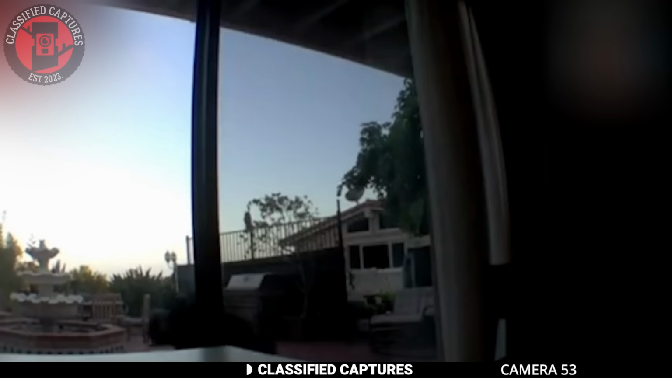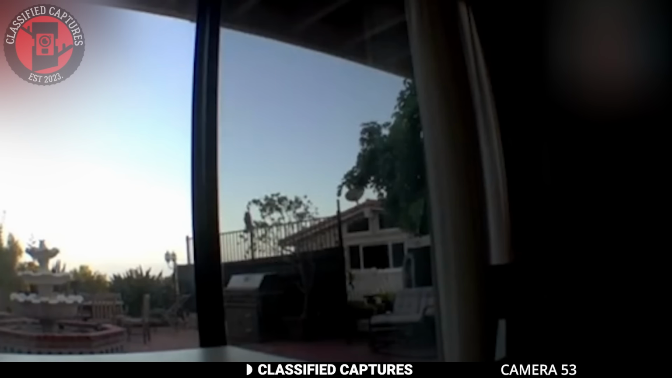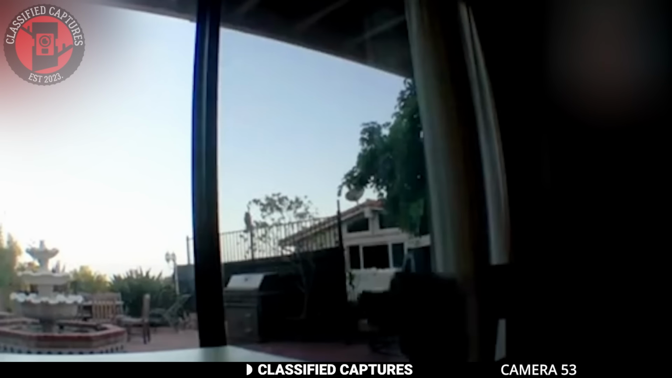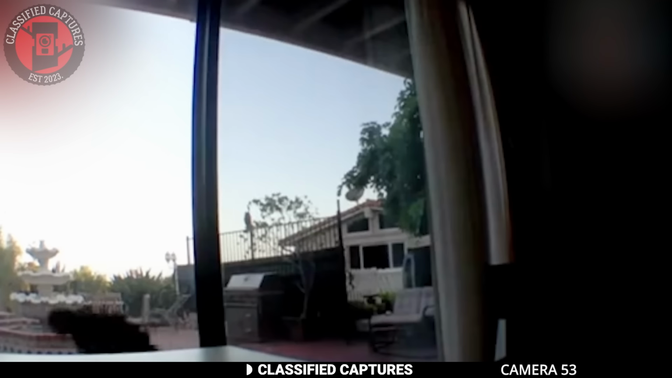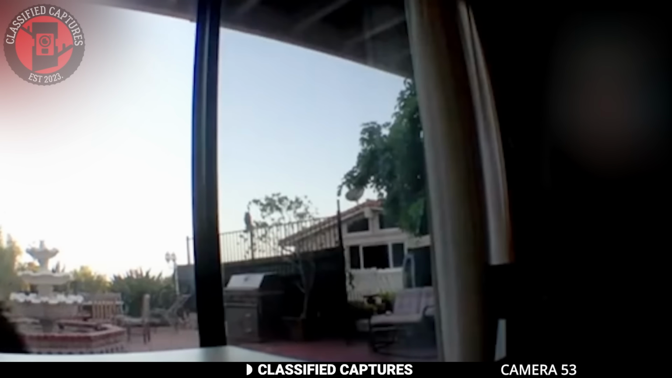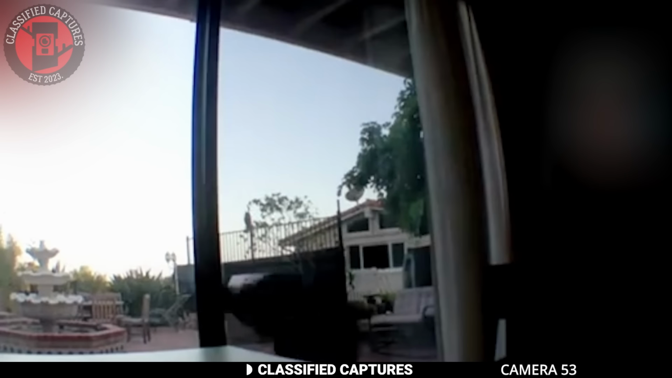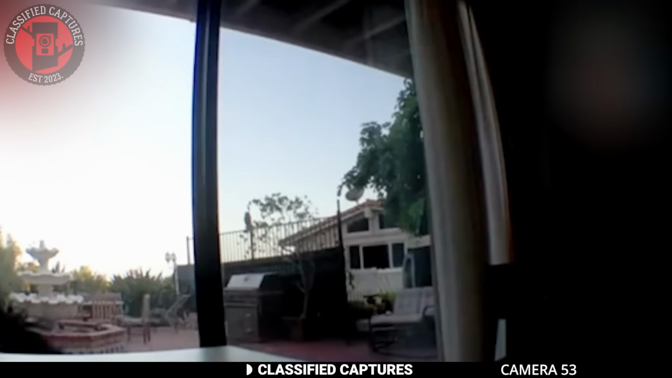A homeowner captured something eerie on a camera they'd set up inside their house, looking through a large glass wall toward the outside. At first, everything appeared normal for the first minute, but then something bizarre happened. A very dark, thick mass floated by outside. Initially, it seemed like it might be just some debris or a dark plastic bag blowing in the wind, especially since it was almost touching the ground.